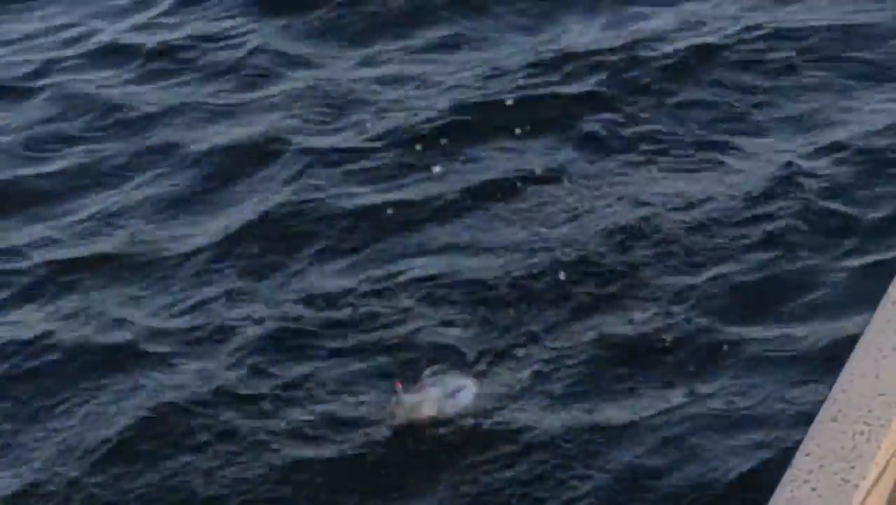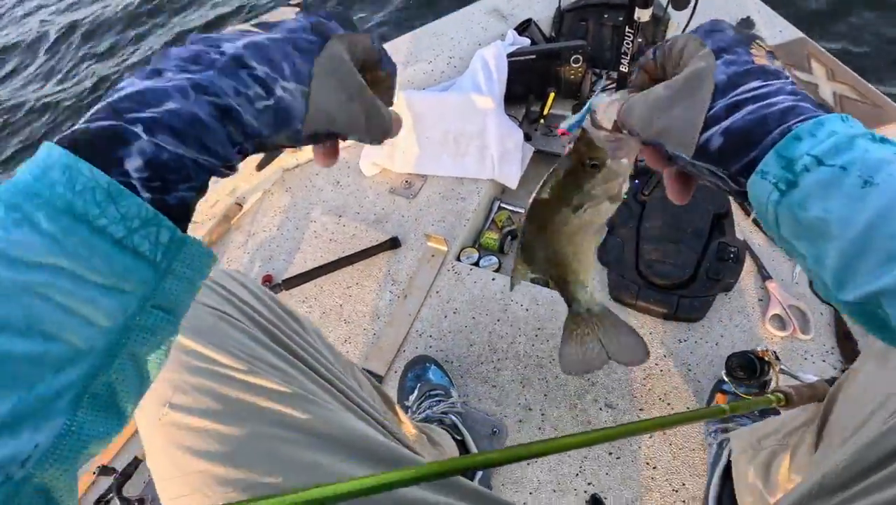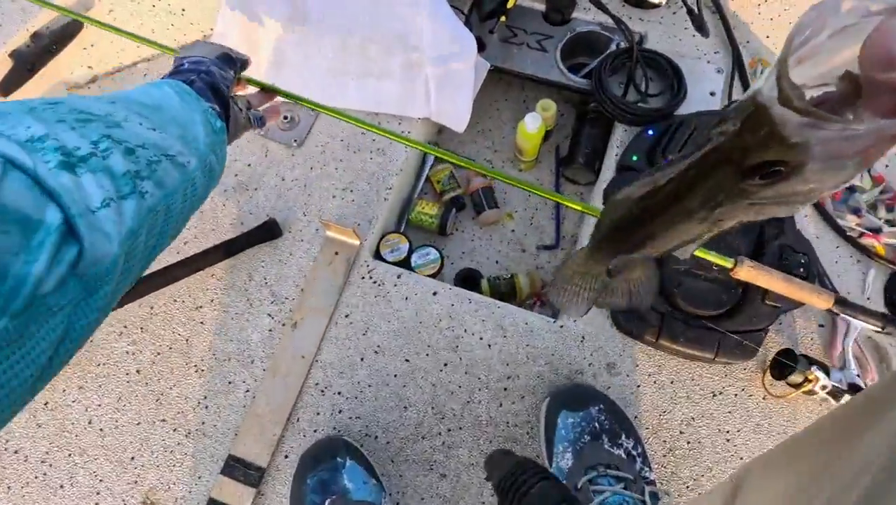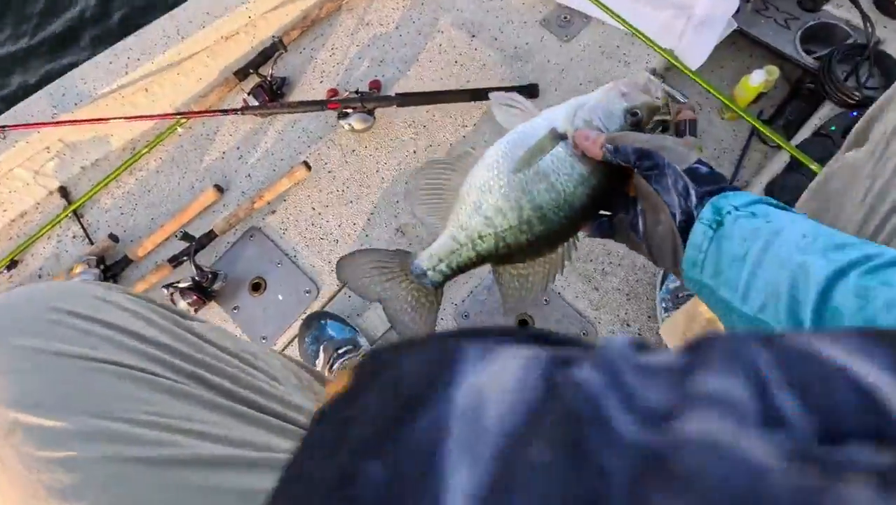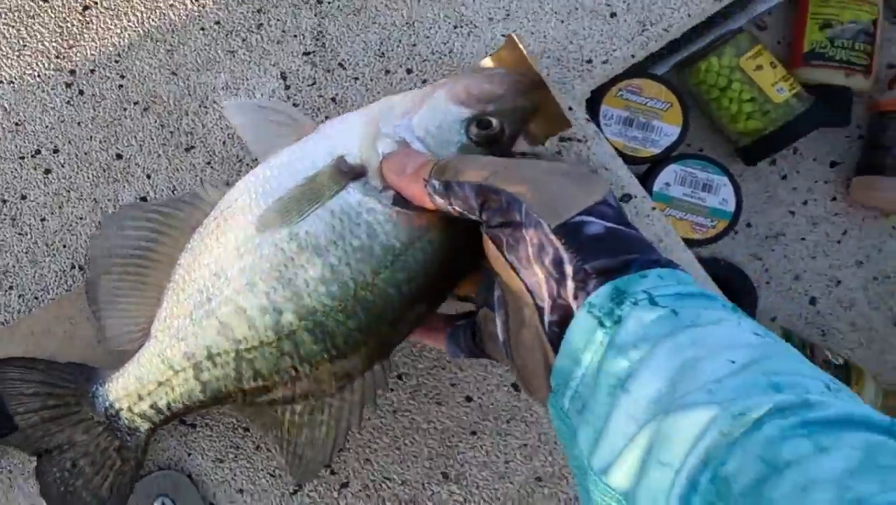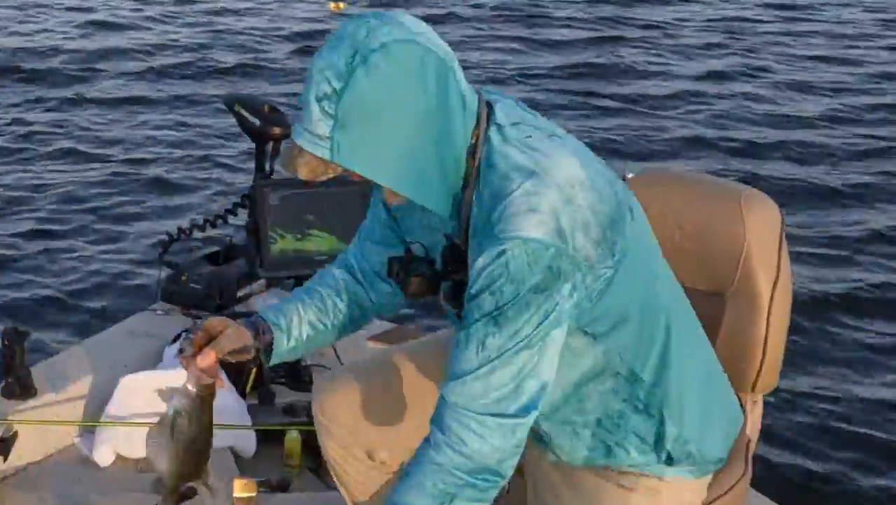There's a white crappie. Get up in this boat. The key thing is, even if you can't see your weight and jig on the LiveScope screen, if you know you're in the right area, just keep reeling it in slowly, keep doing what you're doing. A lot of times they'll hit it. 12 and a half inch. White crappie, 12 and a half inches.